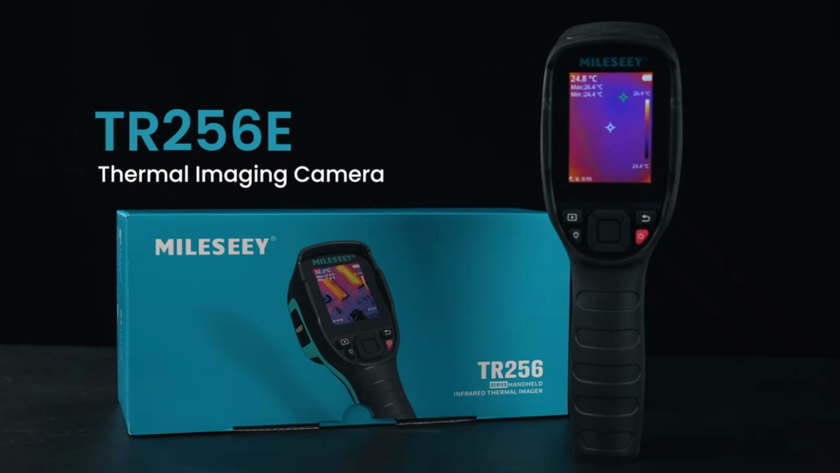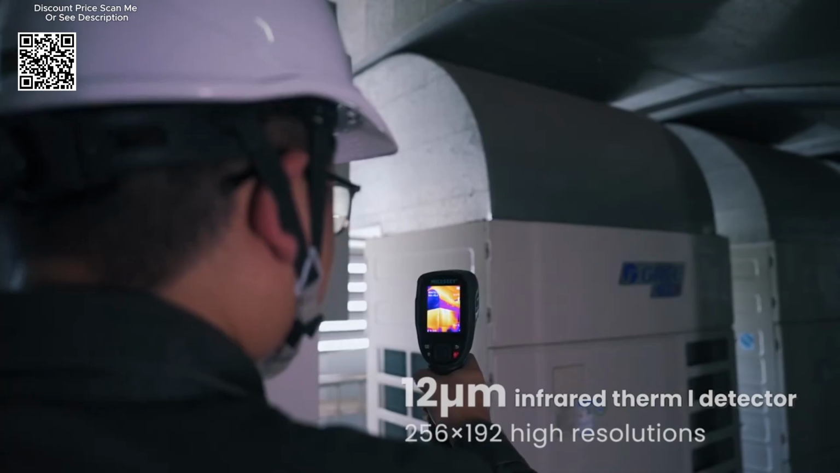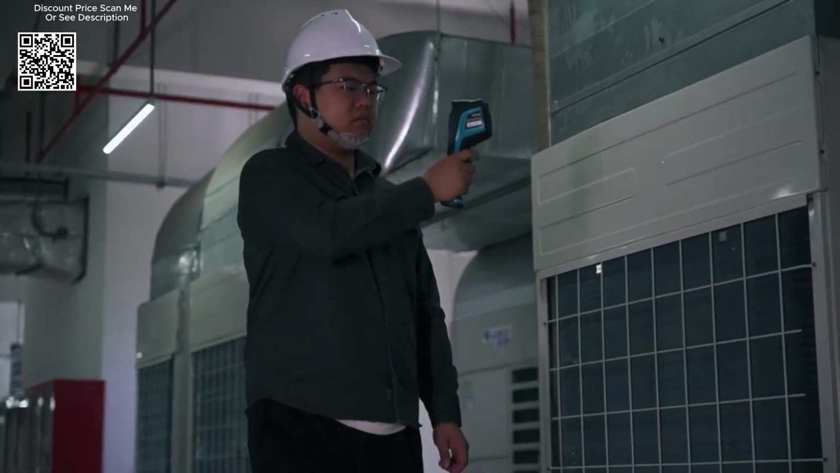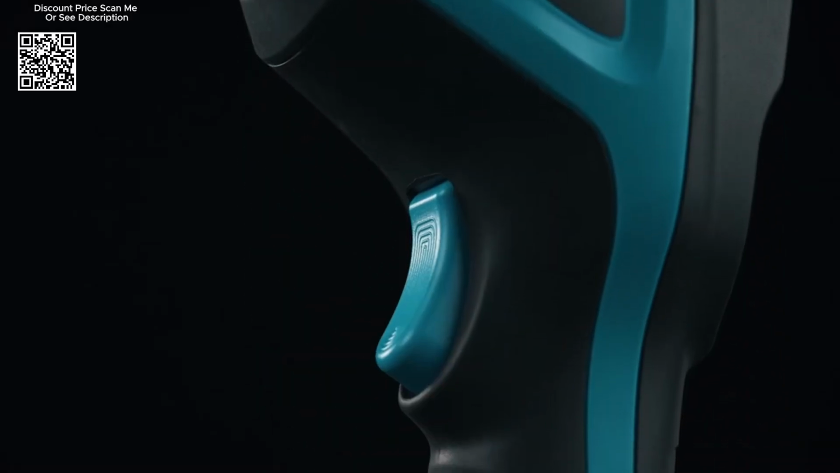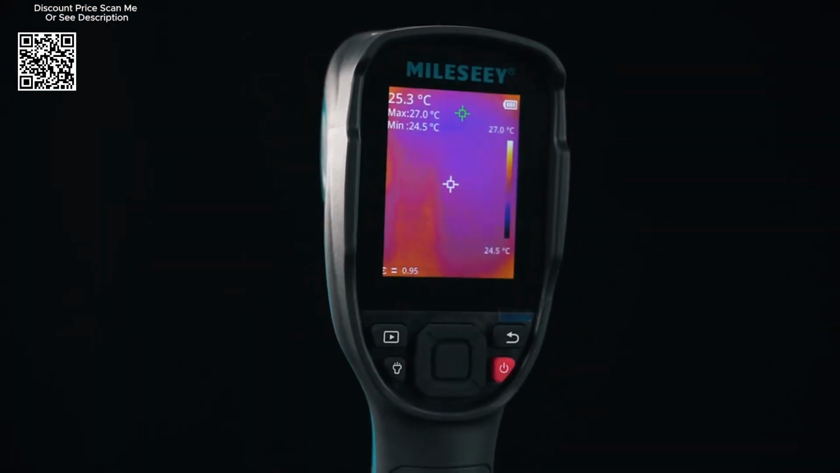For professionals and enthusiasts in fields requiring precise temperature measurement and diagnostics, the MILESEEY TR256E TR256B Thermometer is a powerful tool. Available on Aliexpress, this advanced thermometer boasts high-resolution imaging and versatile functionality, making it indispensable for tasks such as PCB repair, floor heating detection, and high-temperature tracking.